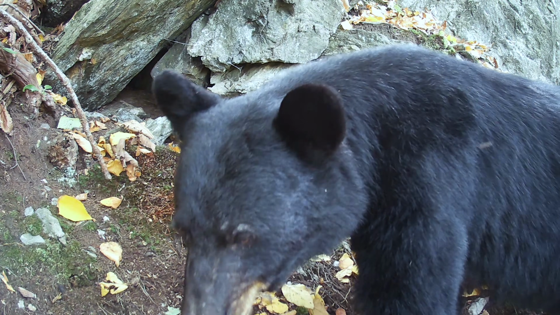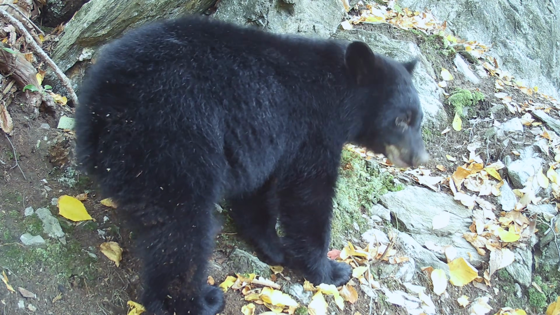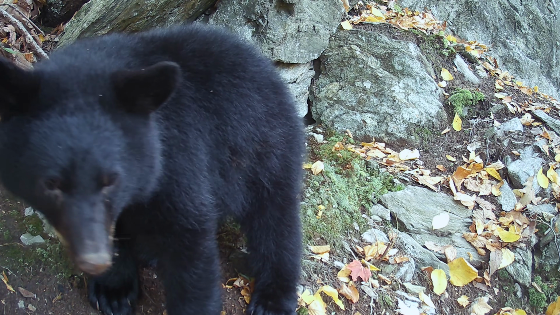Black bears are frequent visitors to timber rattlesnake dens, often showing curiosity towards the trail cams, and sometimes that curiosity leads to damaging them. Thankfully, this mother bear only decides to give the camera a quick sniff before moving on. This is followed by her cub, who is curious, albeit a little nervous by the camera's presence.